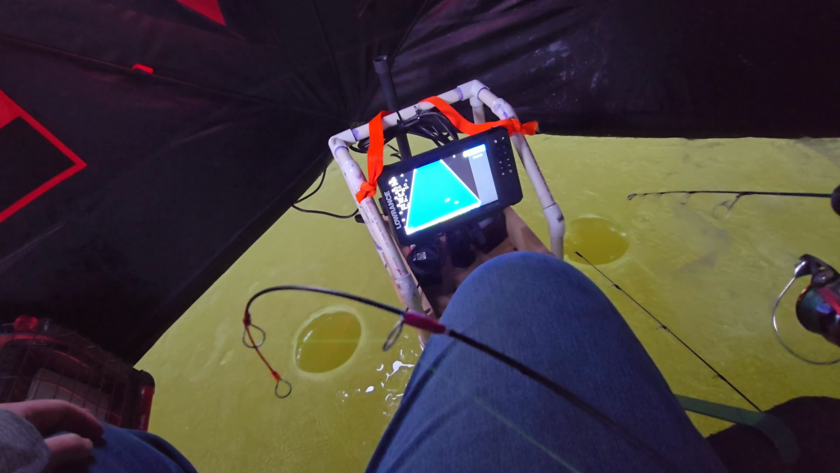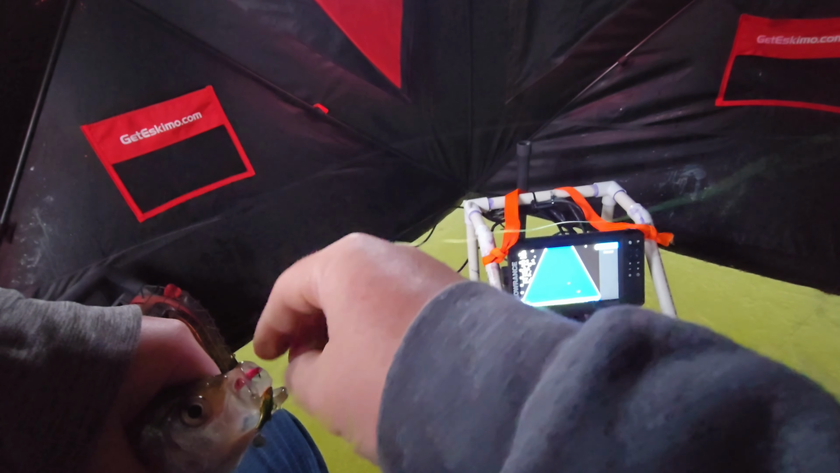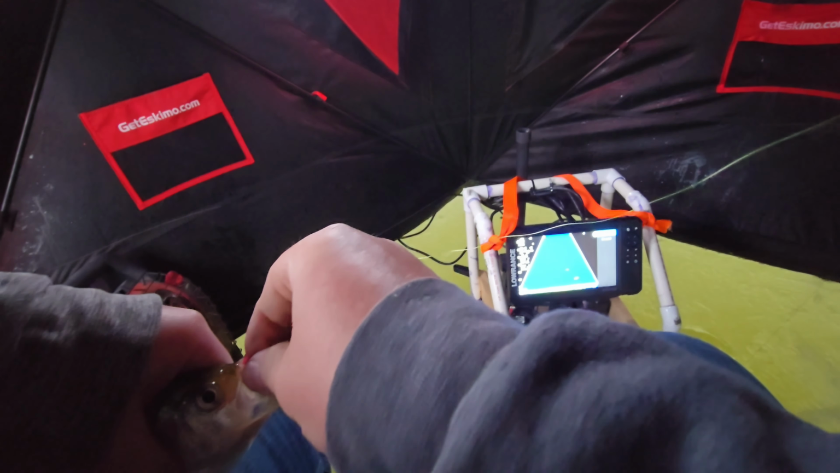Nope. He said he wasn't going for it. No, I lied about the eater crappie, potentially. I'll bump him. I don't think he does over 8.